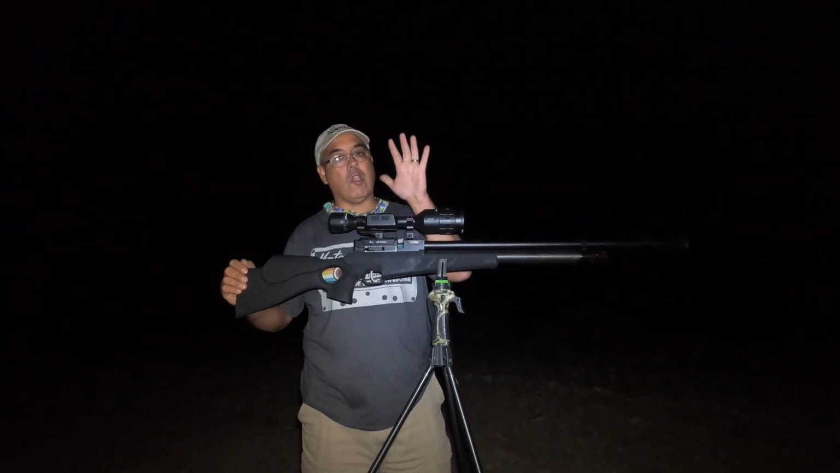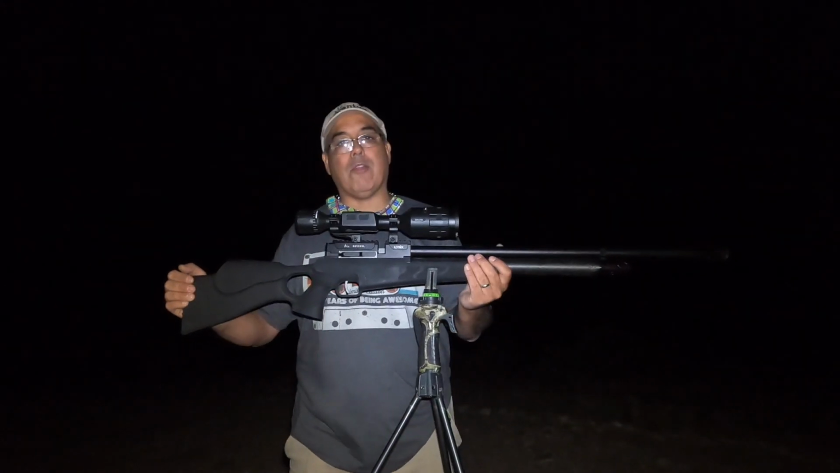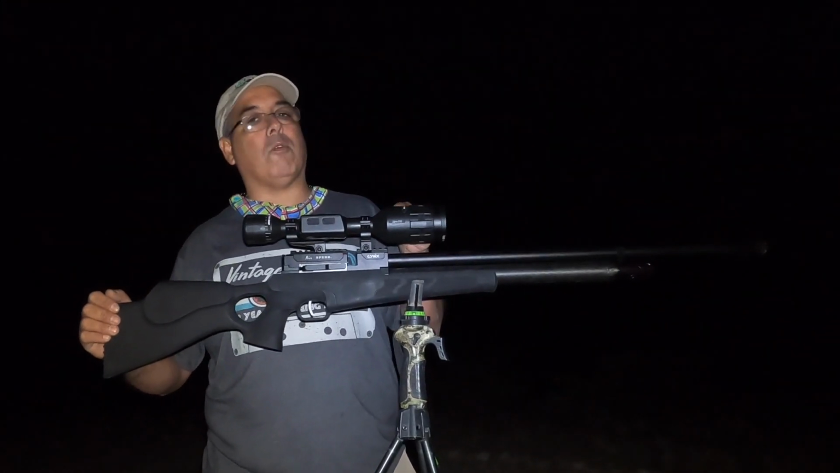We're going to be doing a lot of hunting with this rig. Of course, I've got it on my Evan X 30 cal semi-automatic. This is going to be my coyote gun. They're coming around the ranch again, so we're going out, seeing what we can see. We're going to go thermal because it's awesome.